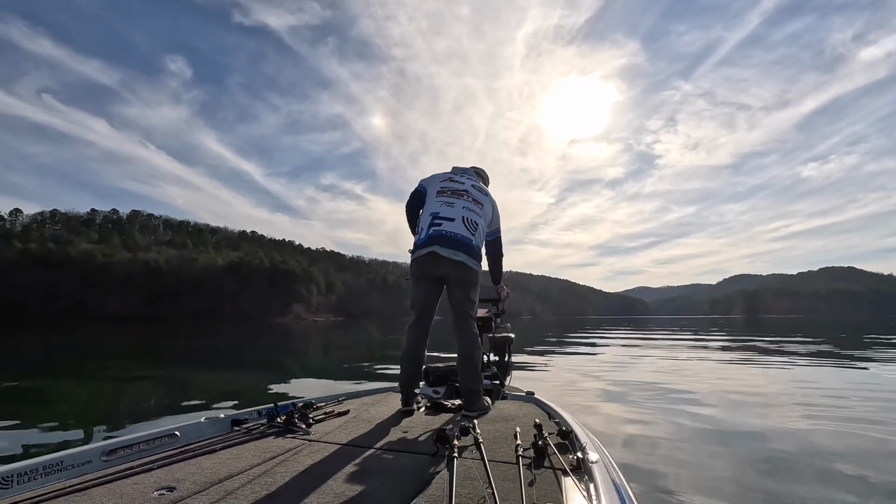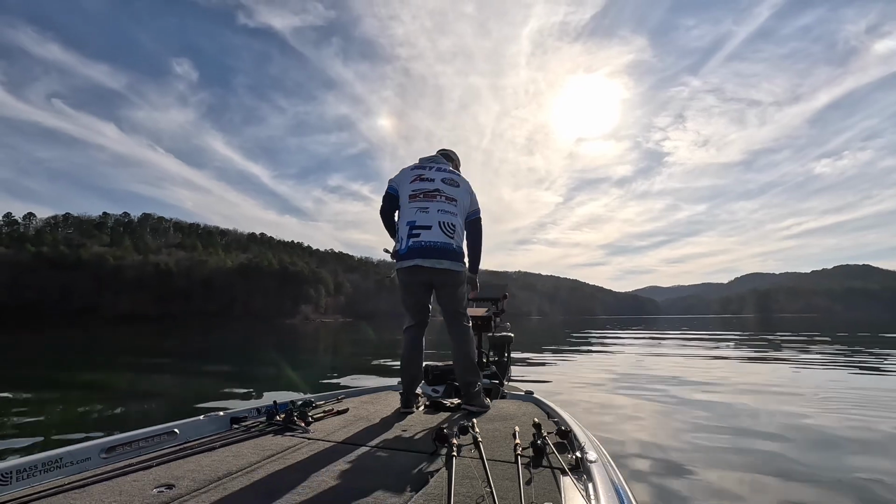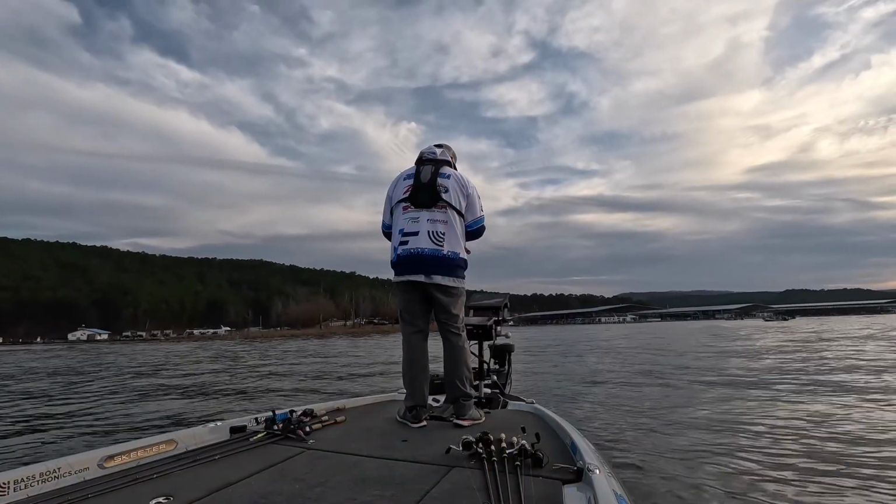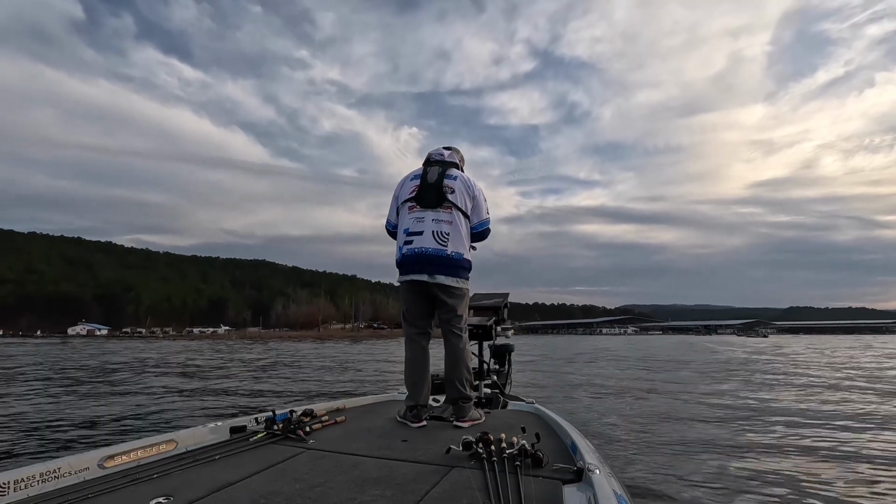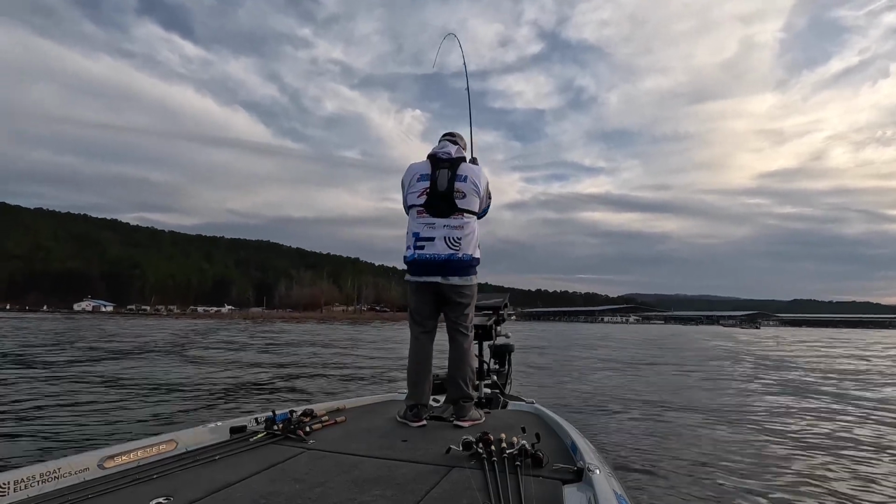And then right here at the end of the day, I also went back to the ramp area and caught a keeper right here and had a couple that looked like big ones come up and sniff it and not eat it. But the day was over, and I was happy with what I had, and it was time to head on into weigh-in.